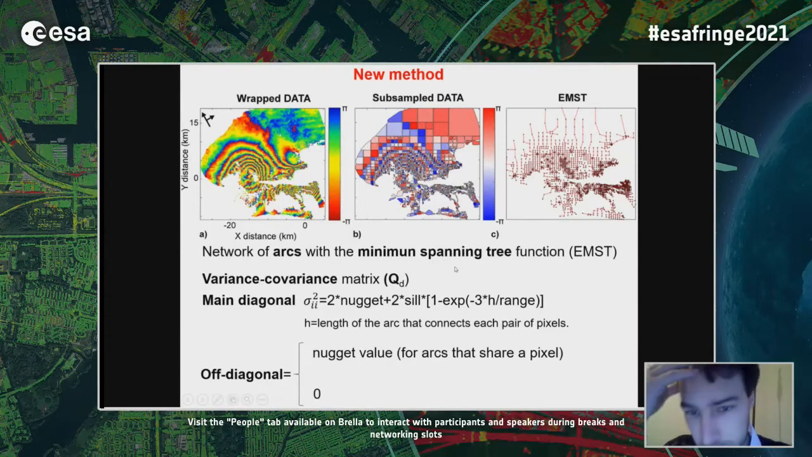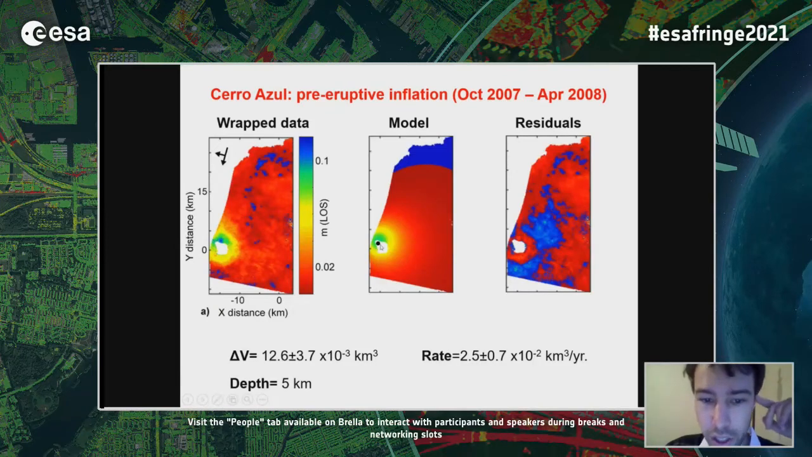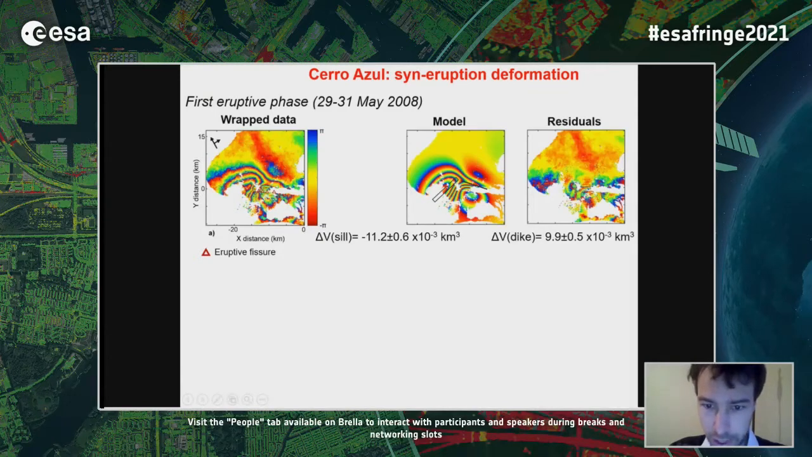So we tested this method on both synthetic and natural data, even though now I show you just the results for the Sierra Negra volcano. As for the pre-eruptive inflation, we modeled it with the inflation of a point source placed at 5 kilometers below the caldera floor. Then during the first eruptive phase, we modeled the subsidence with the deflation of a subhorizontal sill-like source placed at the same depth of the previously inflated source, while this deformation pattern has been modeled with a radial dike.